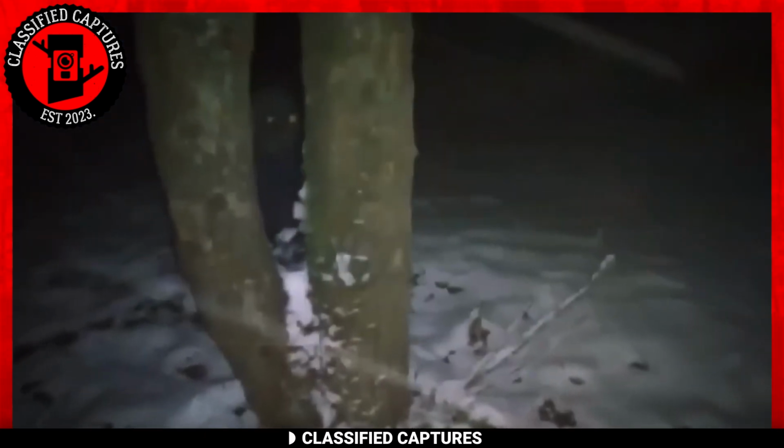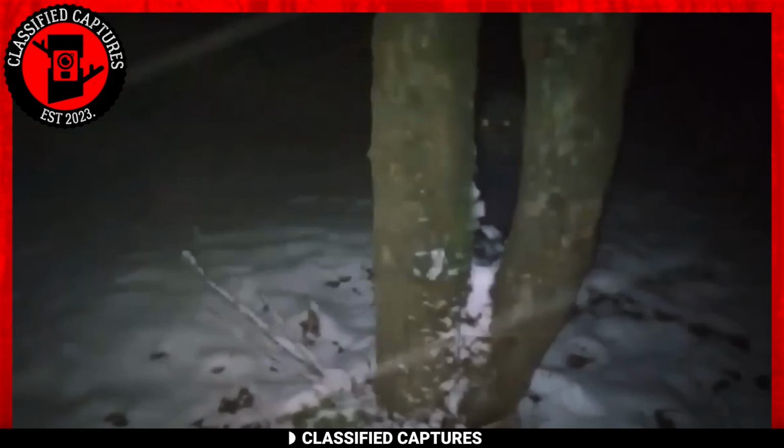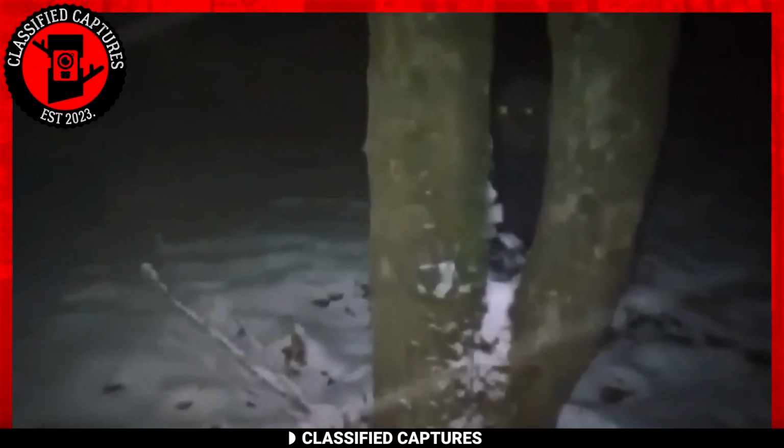Next, we have this apparent ghost footage that was sent out to us by an individual out exploring on a snowy night. According to him, he sensed a presence stalking him in the dark and quickly grabbed his phone, turning on the flashlight to capture the moment. Suddenly, he felt the creature's presence shift behind a tree, concealing itself.